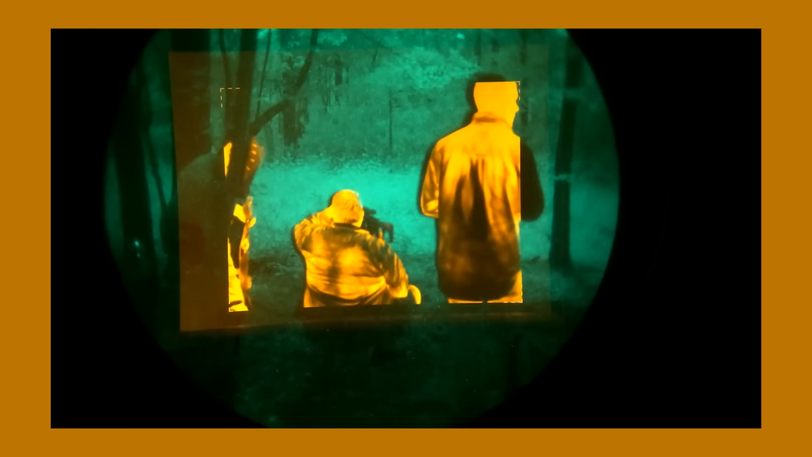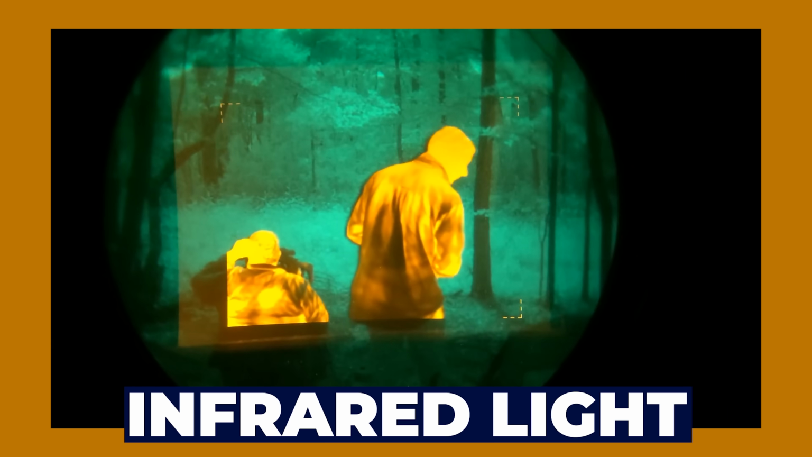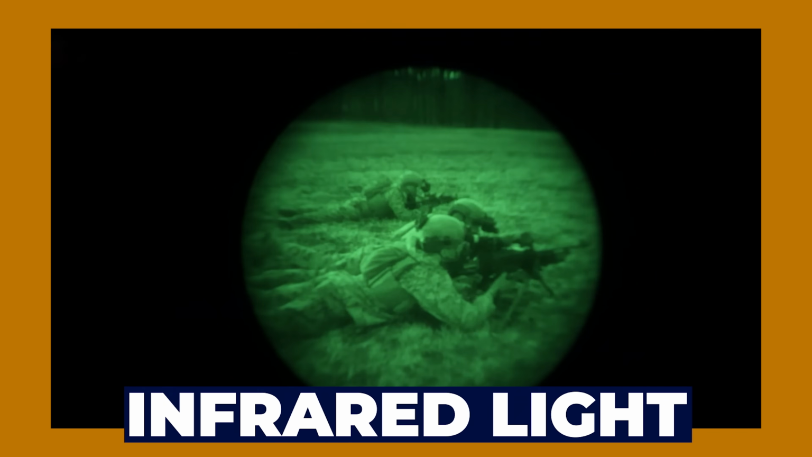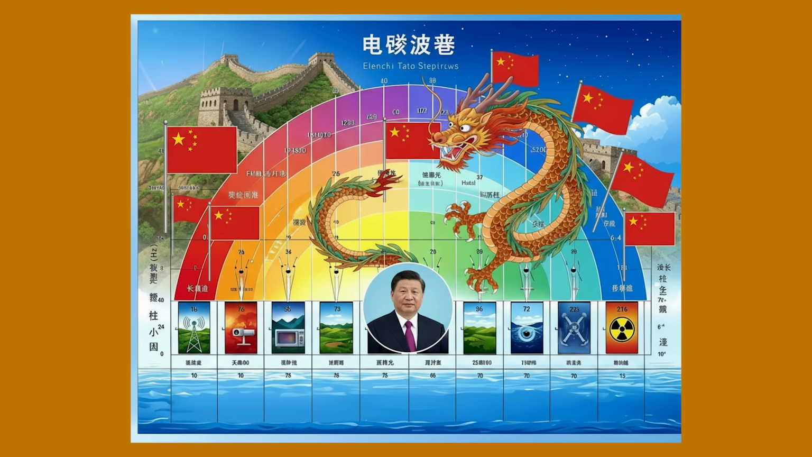Both night vision and thermals detect infrared light. That is what heat signatures are after all. But they do it in different ways, because they look at different parts of the electromagnetic spectrum. This is not a picture of the electromagnetic spectrum, this is what AI thinks the electromagnetic spectrum is. And this is what AI thinks it would look like if it was Chinese.